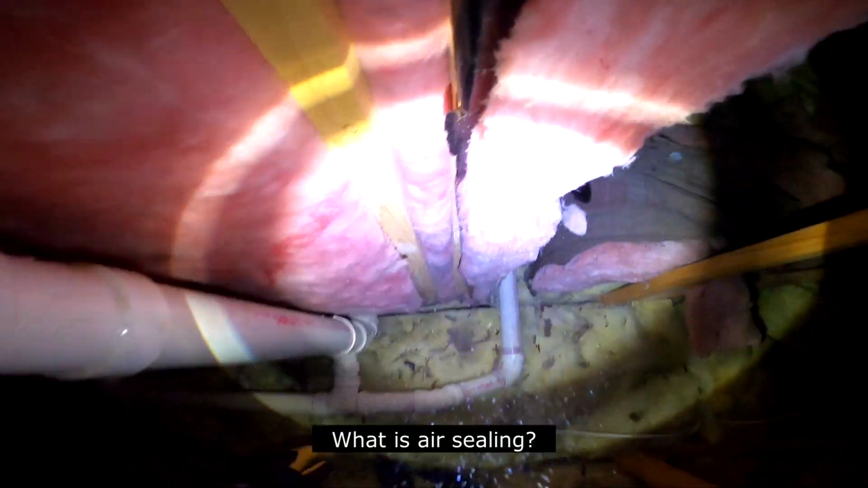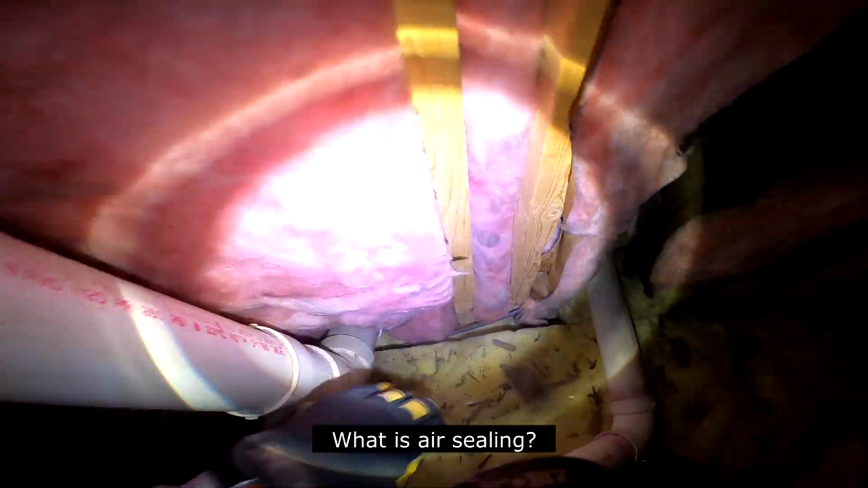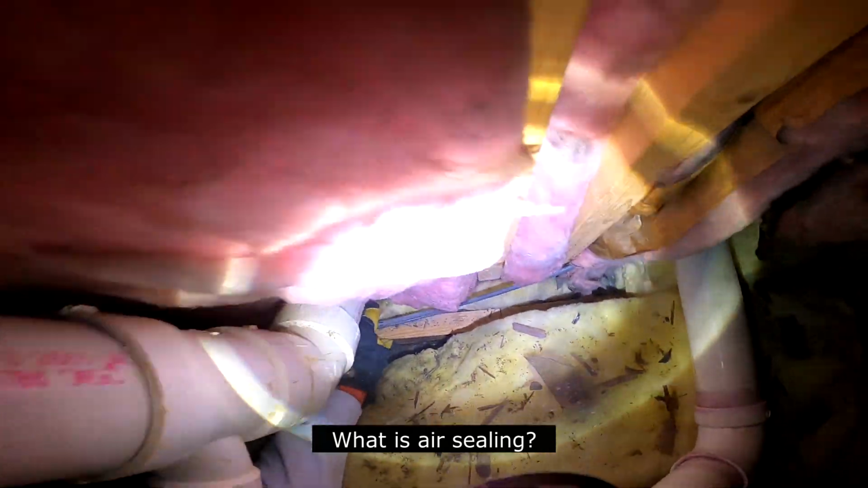So this is an example of a wall, a larger wall, sort of like yours in an attic where we're working. And then now let's get in a little more to the air sealing. I was talking a little bit about that around the bath fan, but here you can see that there are a lot of different types of penetrations.